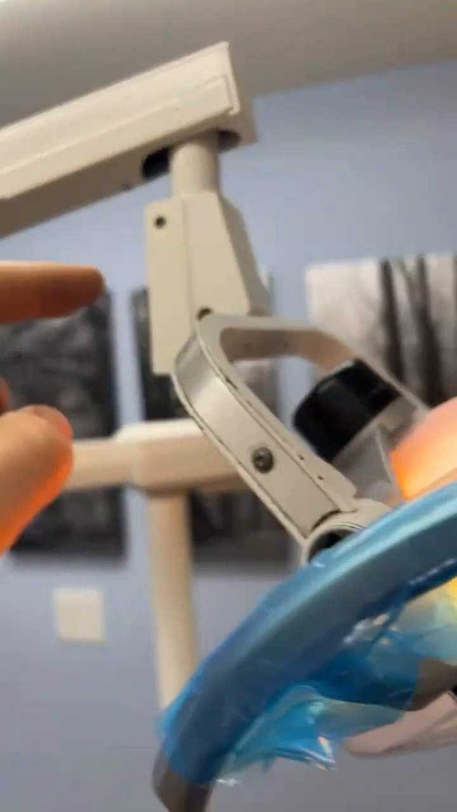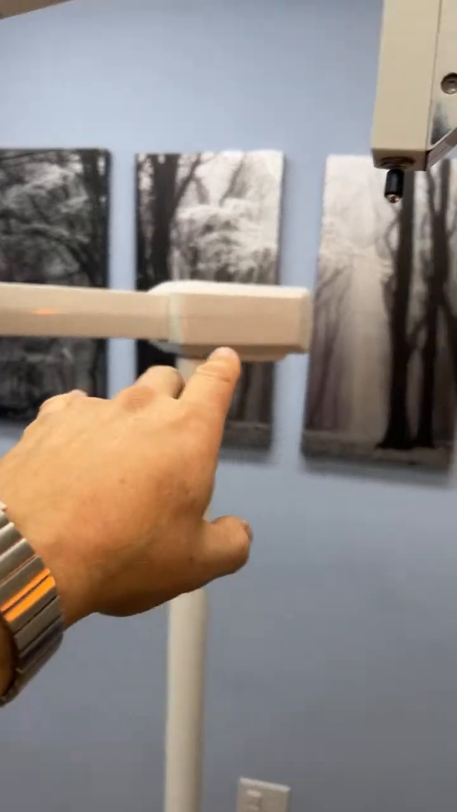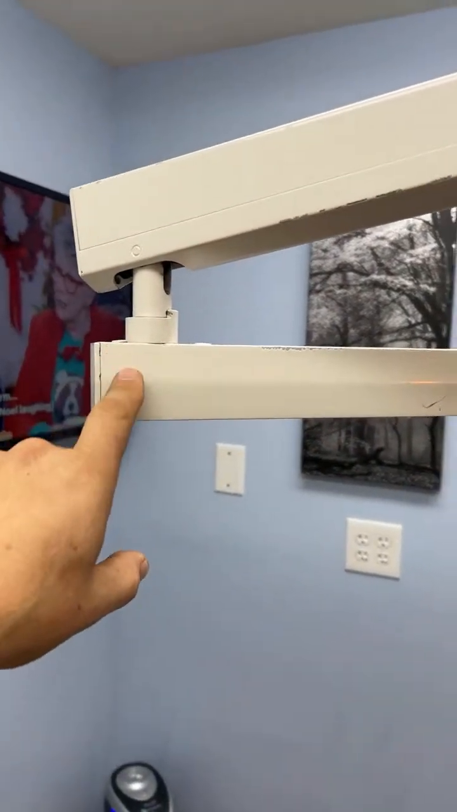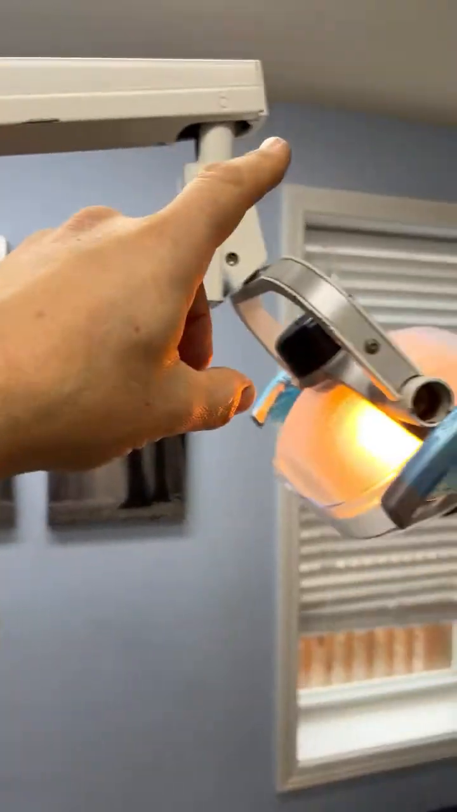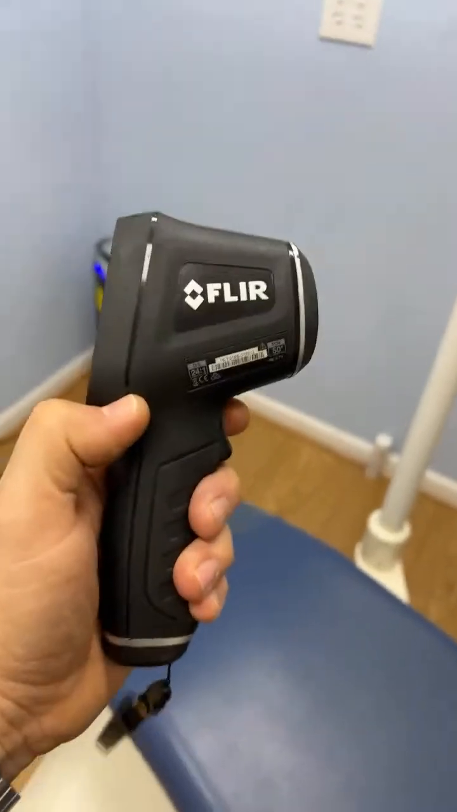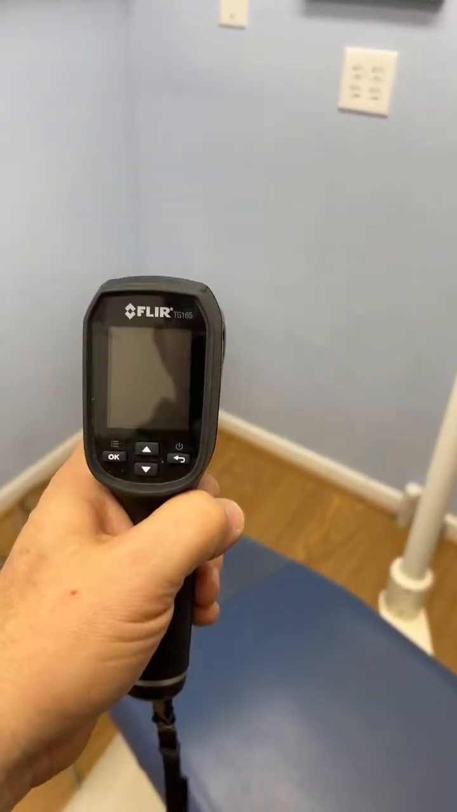Now, at this point, it's pretty clear that the wiring harness is bad inside the arm here. There's basically a transformer right there that feeds 20 volts, I think, up here through here to here. Now, I've got a tool here that I want to share with you. This is my FLIR camera. I carry this with me, and it stays on the truck.